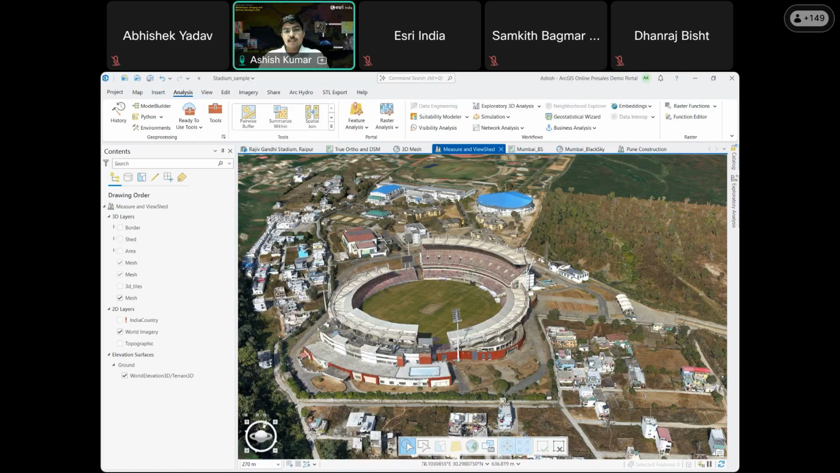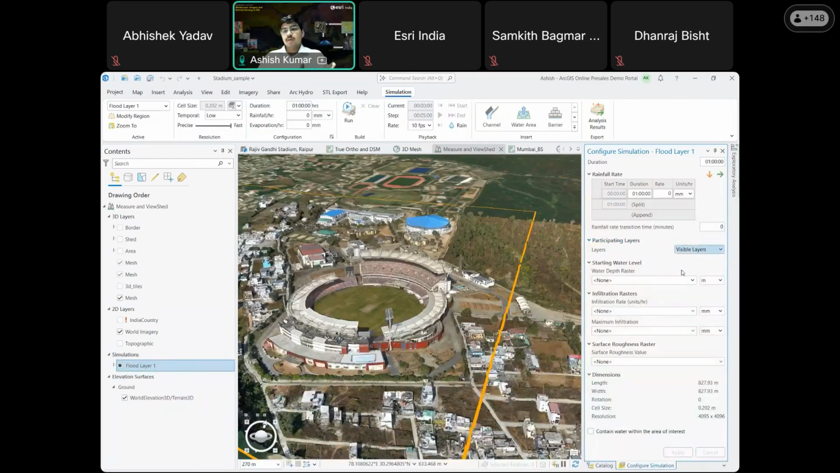I can select this particular point and create an area to do the flood simulation, and it will ask you for different parameters, like what rain coverage it has, what rainfall rate you want to ingest, and infiltration according to your area, and you can do the simulation analysis on the mesh that you have created.